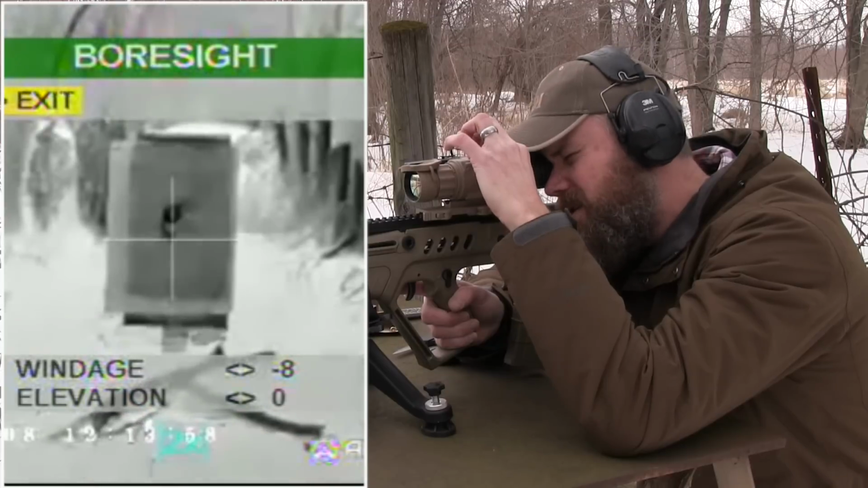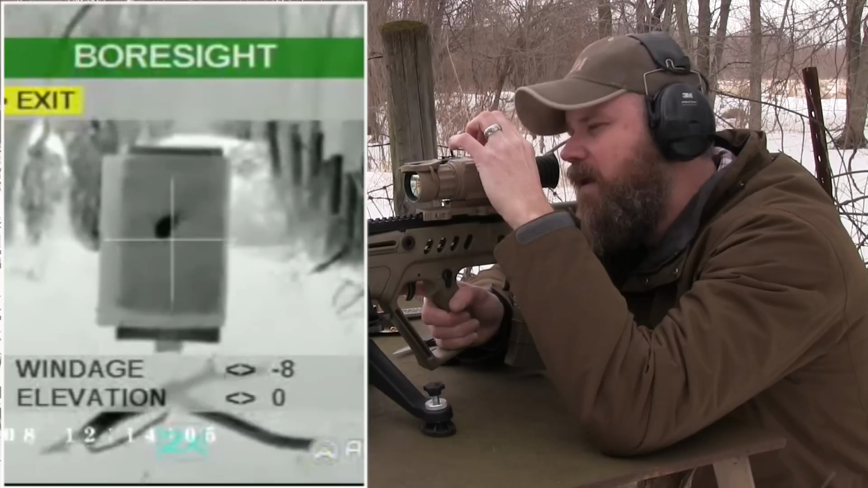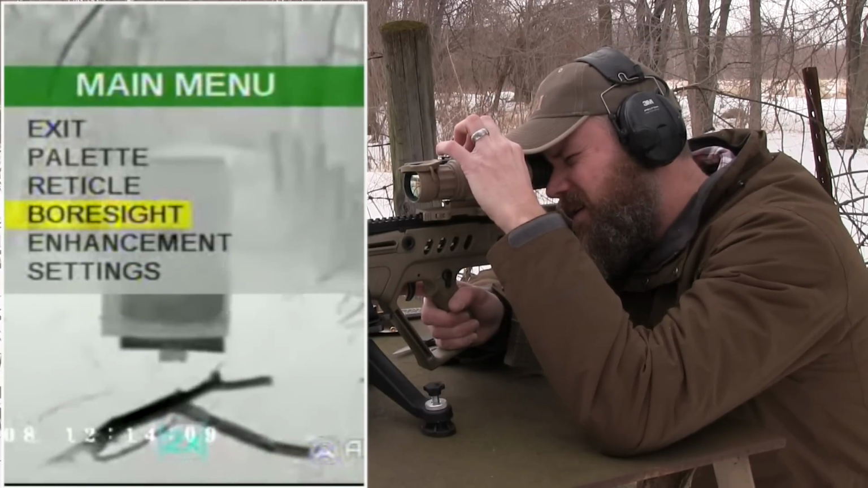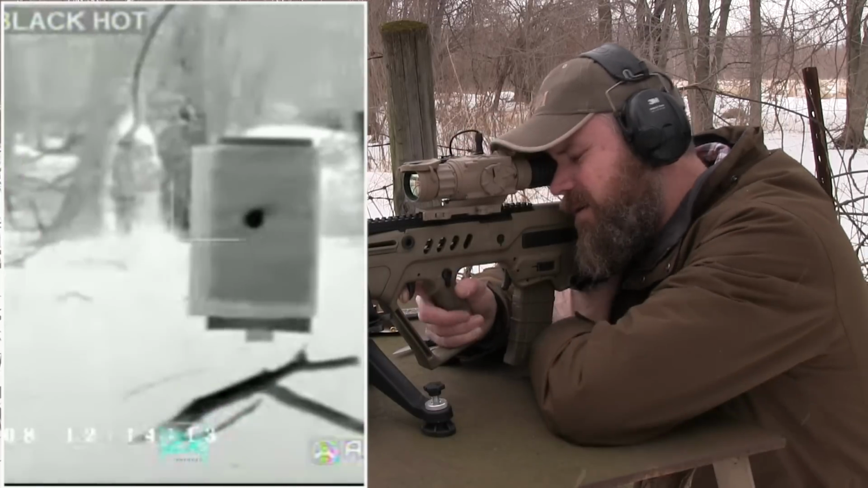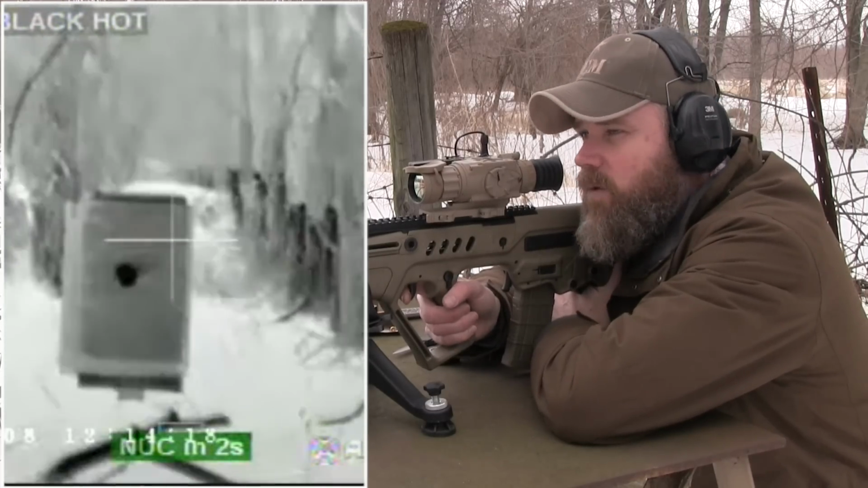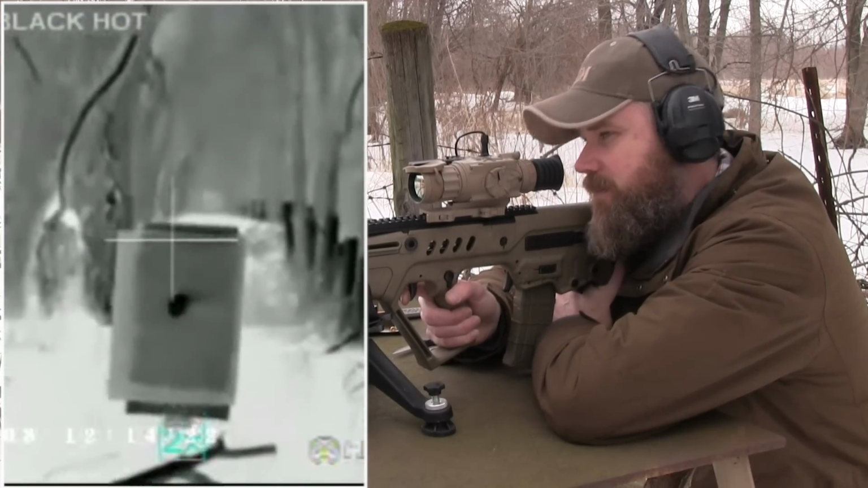All right, I'm going to come up just a little bit. Actually, maybe that's about right. All right, let's go ahead and see what that does. Exit out of here. All right, let's fire one more shot here and see if it comes any closer to being centered on that hand warmer. If I hit it, it's going to probably break open. I'm not going to have too much of a target left over.